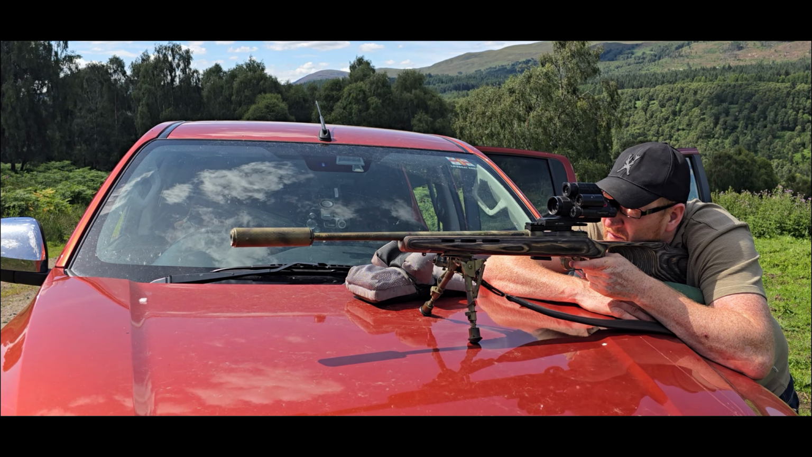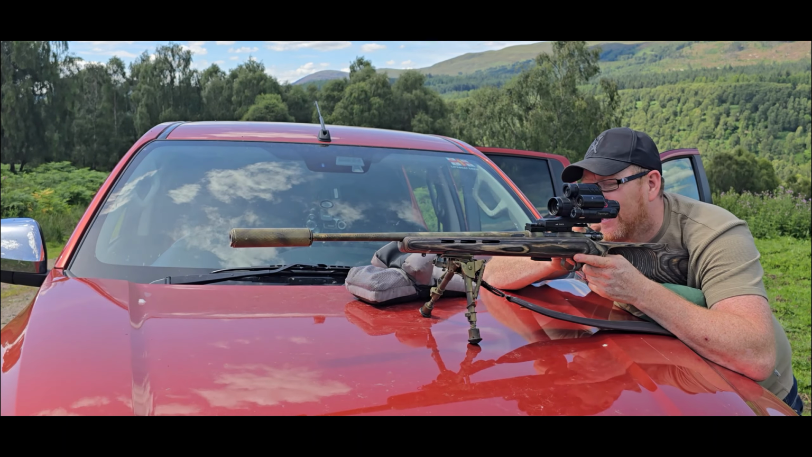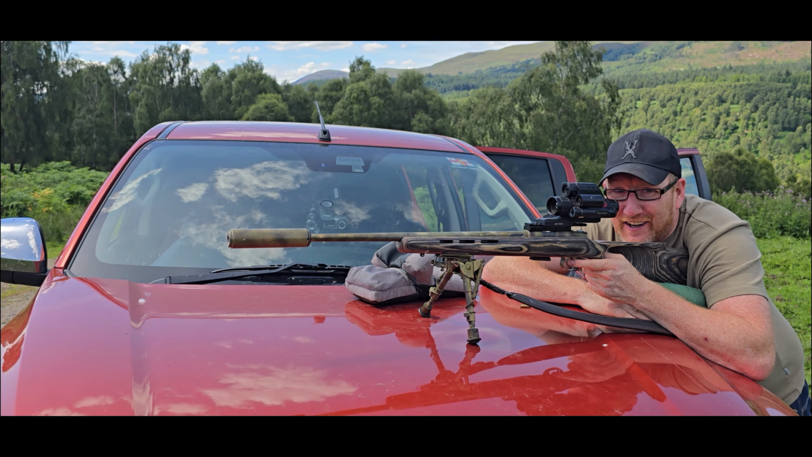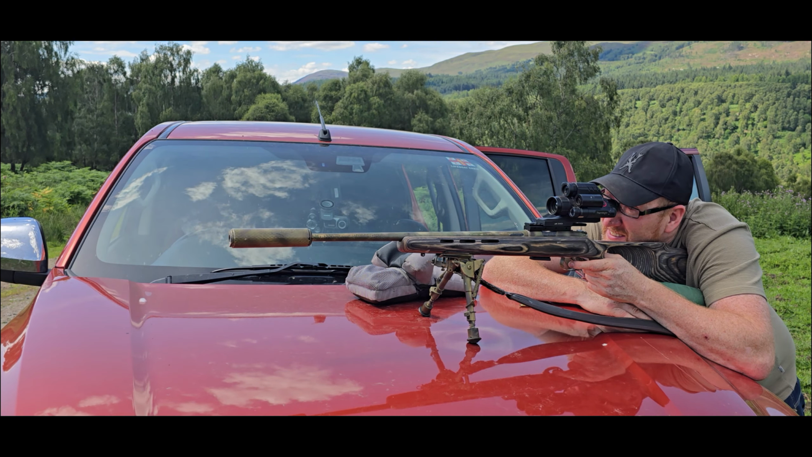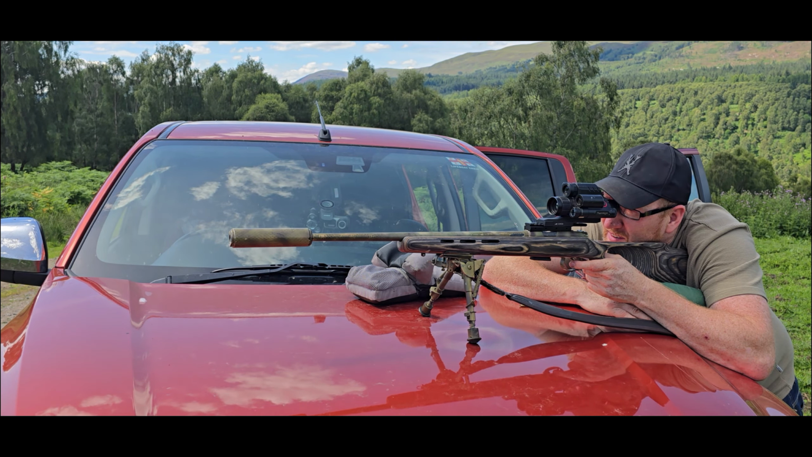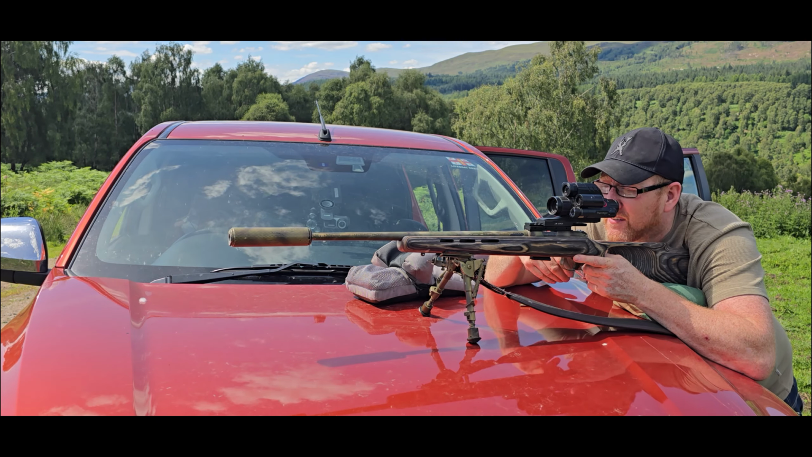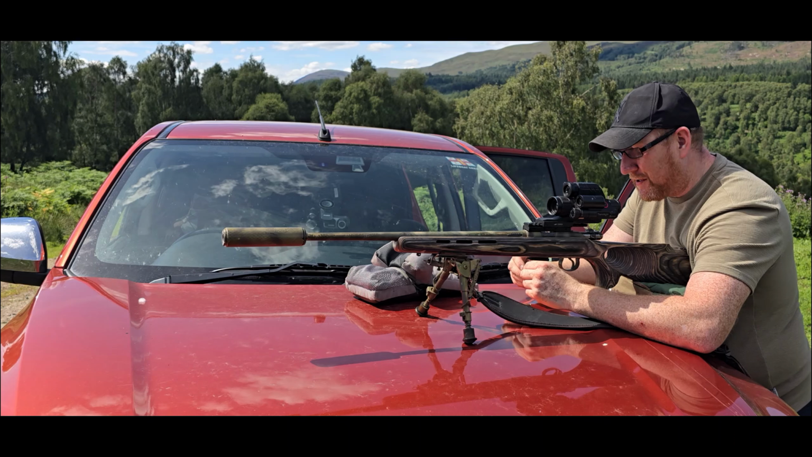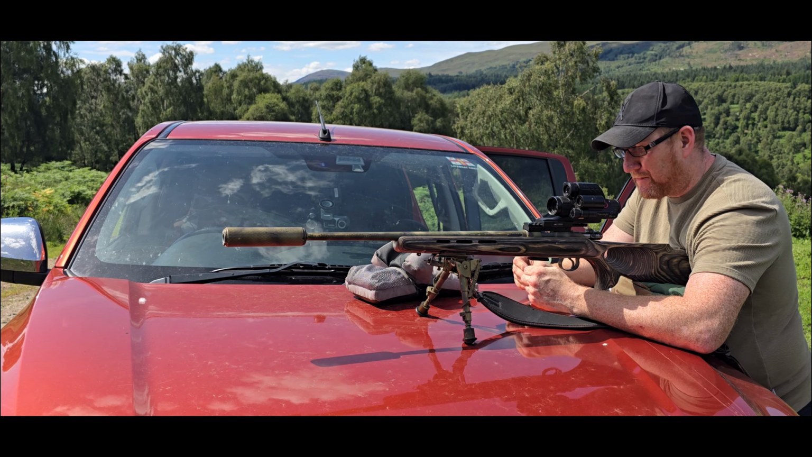Oba. Hang on that. You can sometimes get that with 17 HMR. Press the trigger and then about a fraction of a second after it goes off. I think that's 5 yet. Be curious to see if any of these are split. Bit of a scrape there, that one's split.